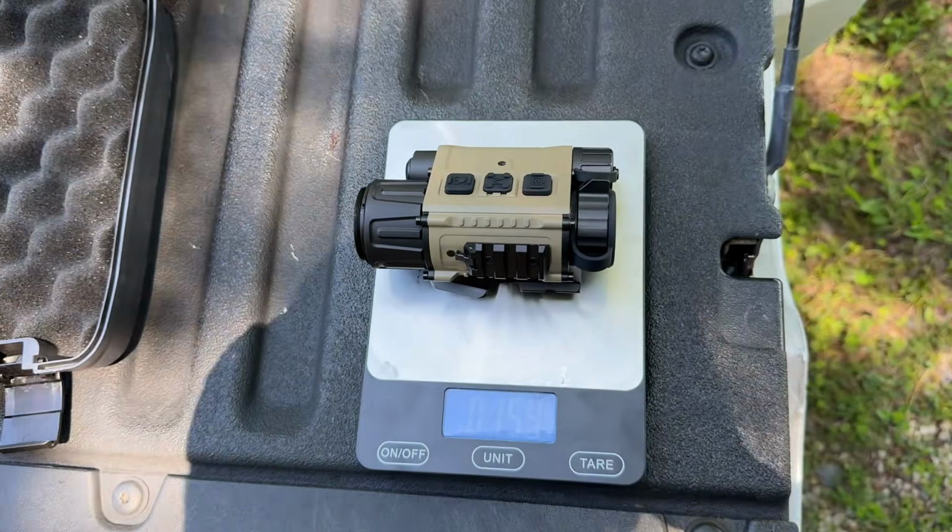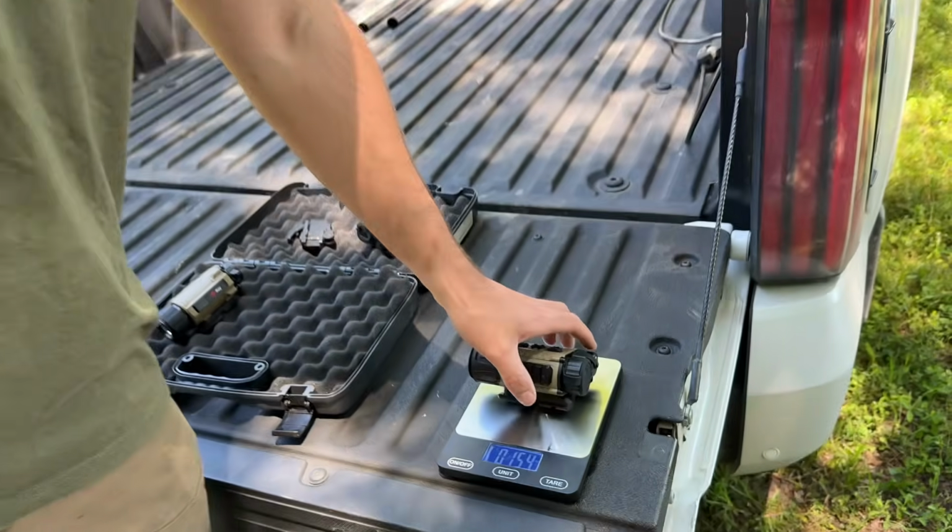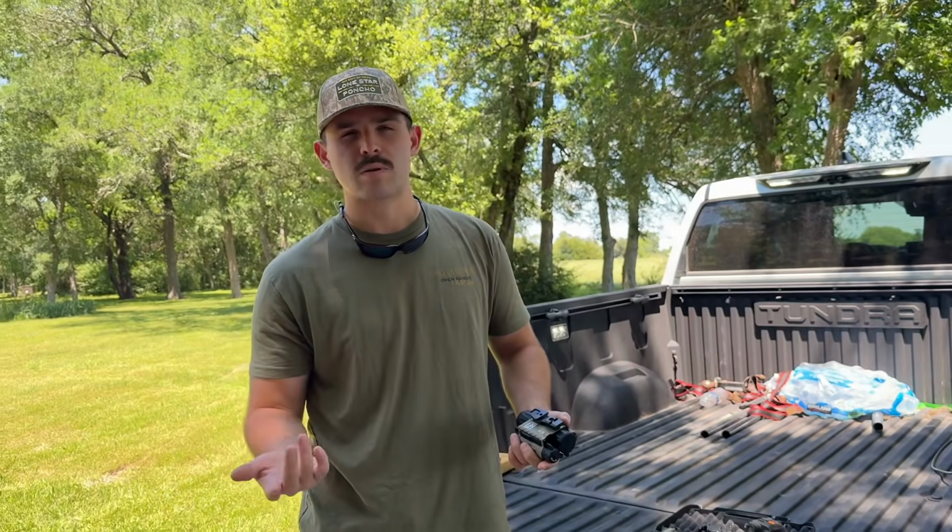15.4 ounces. So again, give or take about 3-ish ounces. What was the other one? Like 12? 12.4, I think. 12.4. Okay, so about a 3-ounce difference, which can make or break it.